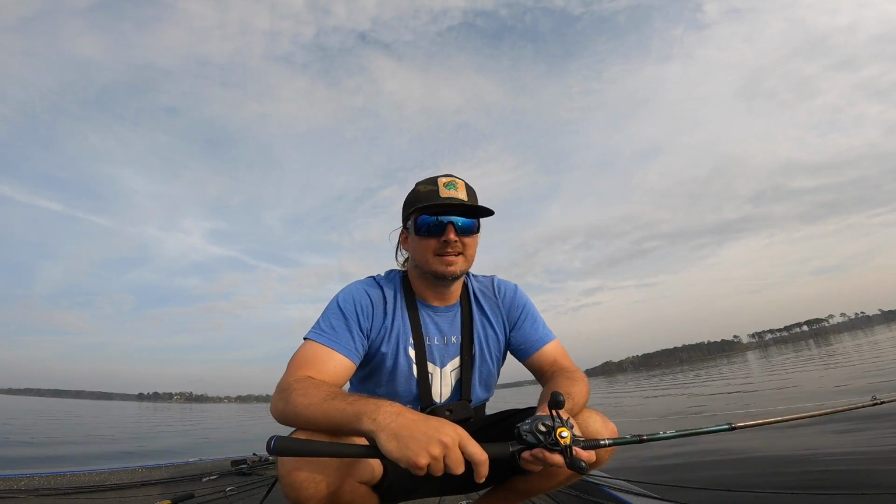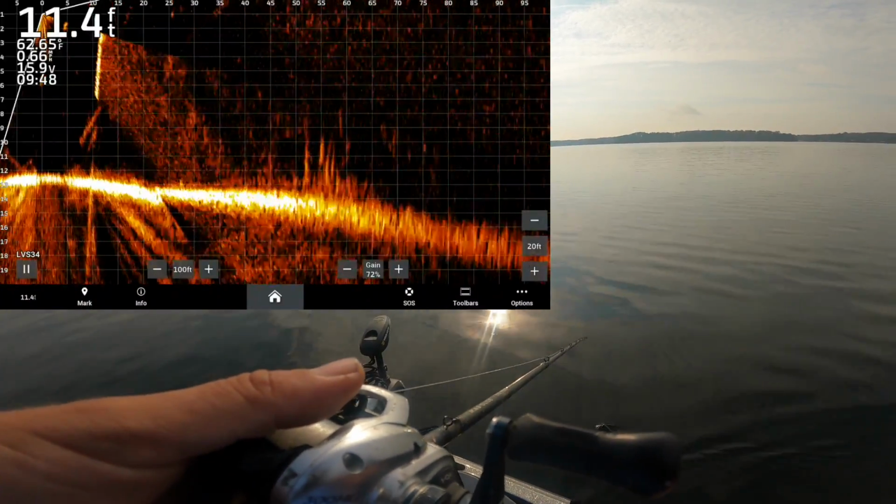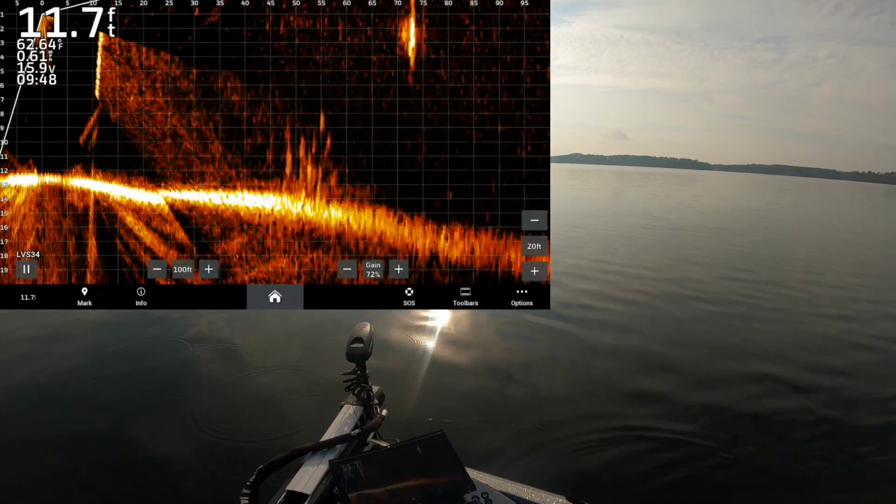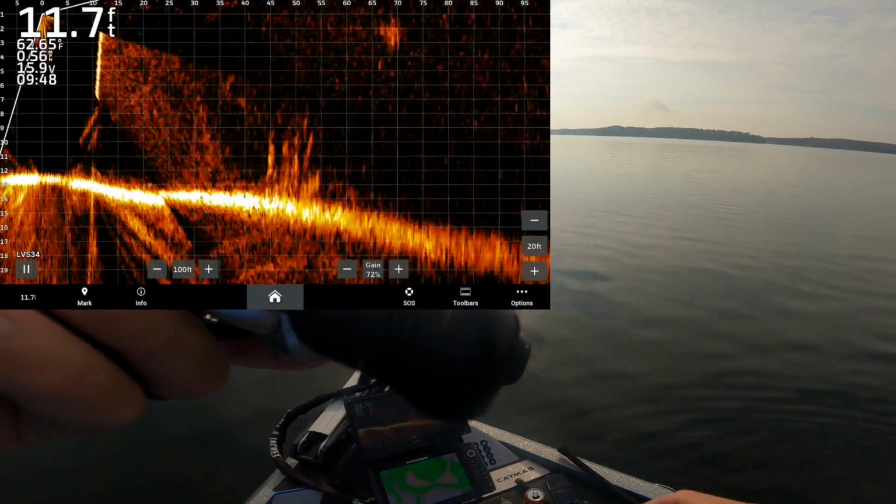We're onto some. Let's keep sticking them. Just found this brush pile out here. It's kind of on a saddle right next to this high spot, and there's definitely some fish in it. I really like how isolated it is, so I'm going to throw over the top and we'll see if something comes up and licks it.